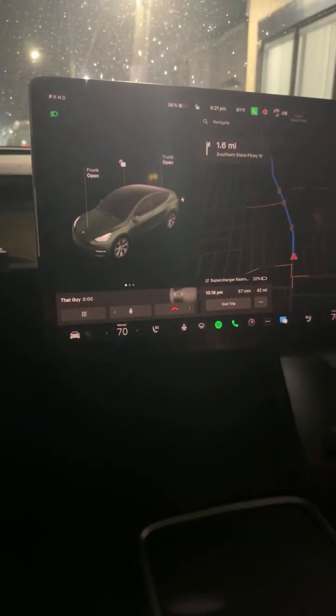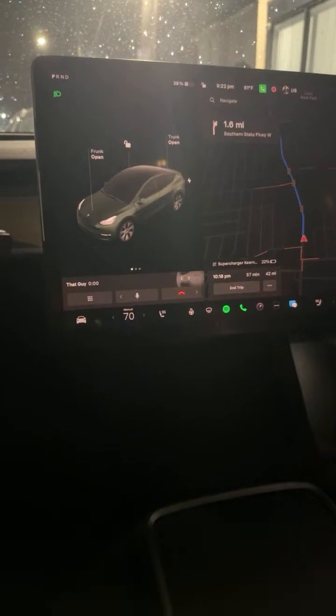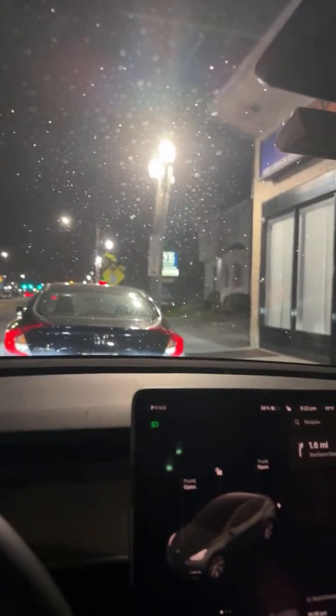Let's test this out at nighttime. Let's see what this is all about. Let's see how good the cameras are. Because one thing about this is that these cameras in the front, they react to light a little differently.